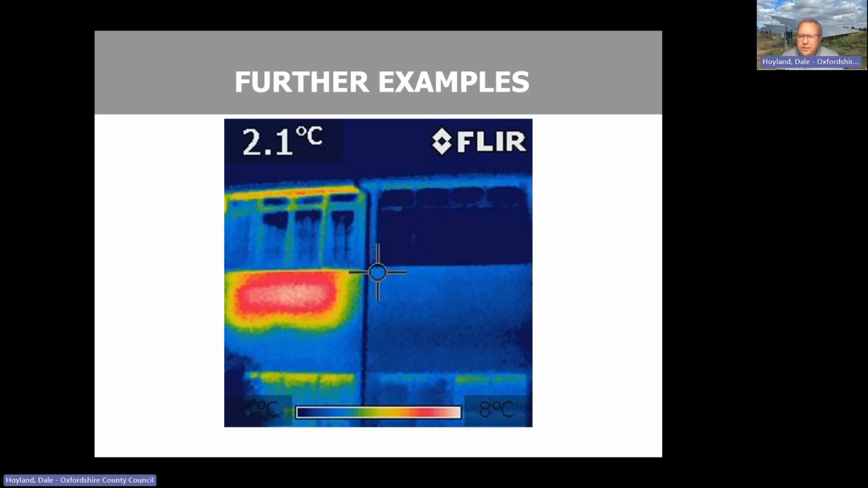Does somebody else have their hand up? I can see we've just got a question in the chat. Okay, from Claire. Can you see that, or should I read it out? Right: sole plate forming a thermal bridge, or DPC. Yeah.